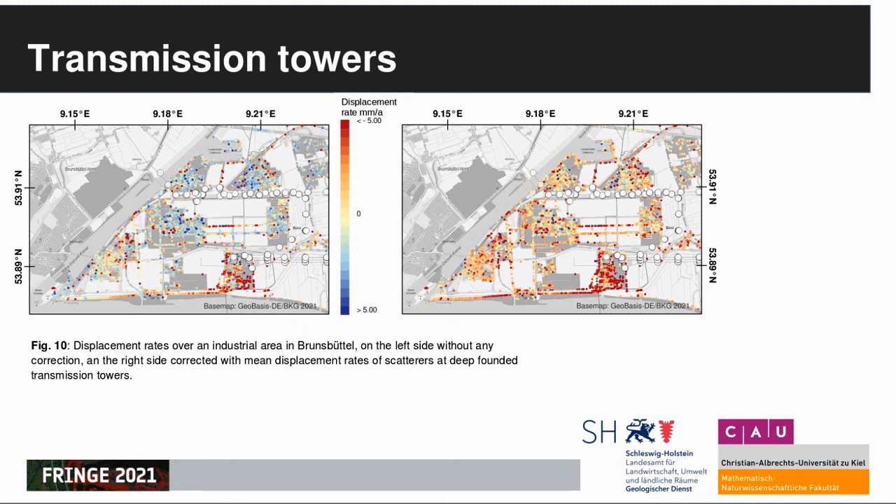For a first test case, we used transmission towers along the Elbe River to calibrate displacement rates at Brunsbüttel. What was surprising for us is that there are areas sinking faster than the rest around, and in this case especially around the former nuclear plant of Brunsbüttel.